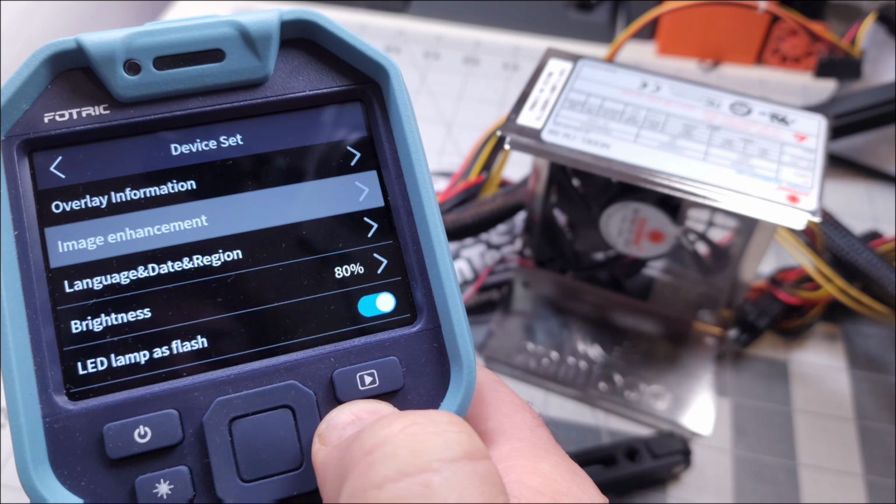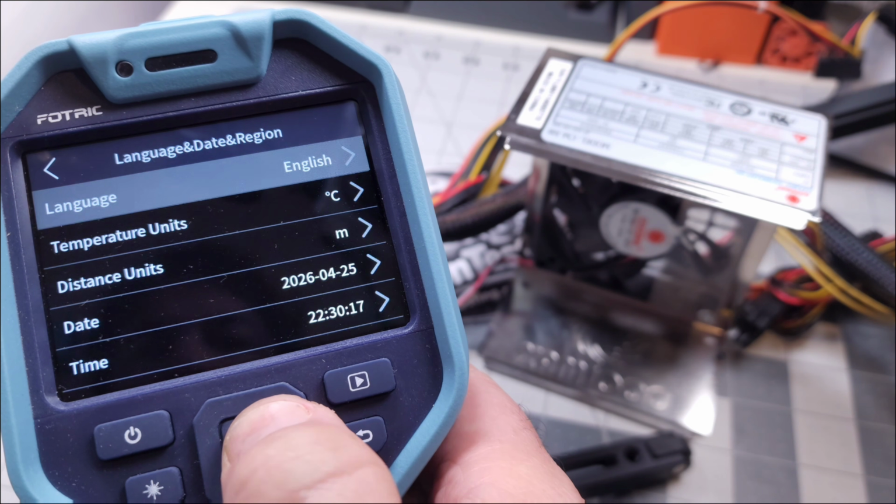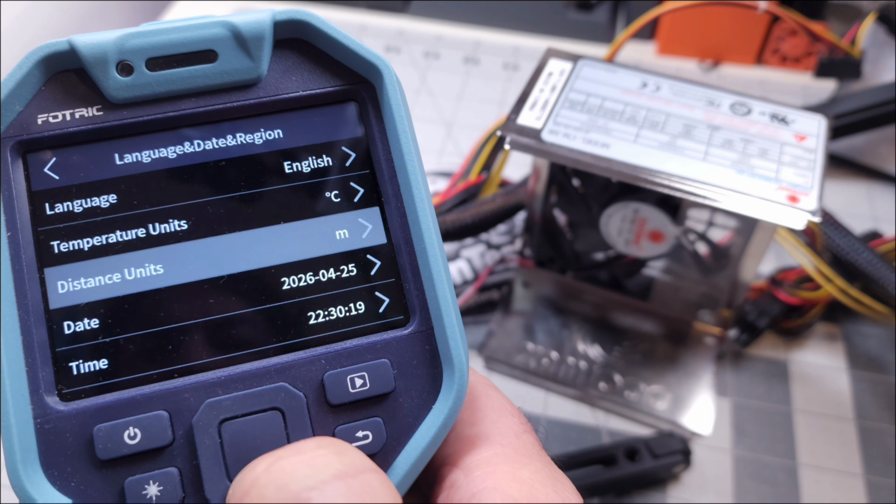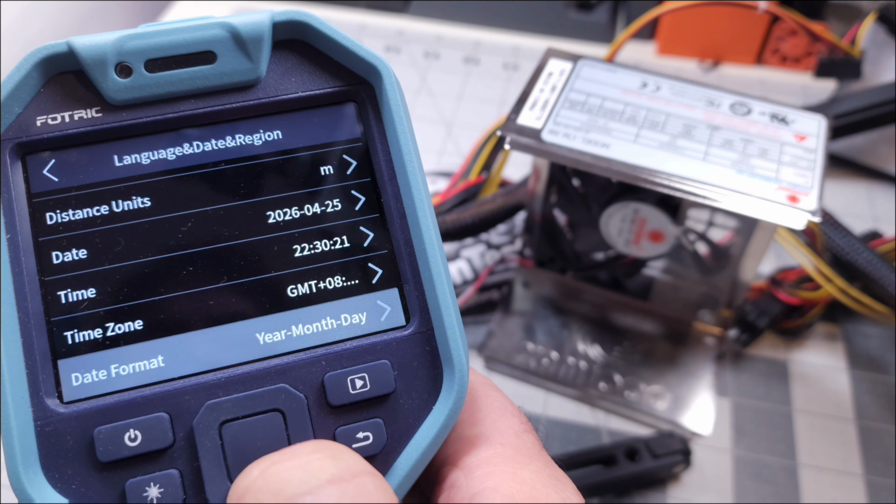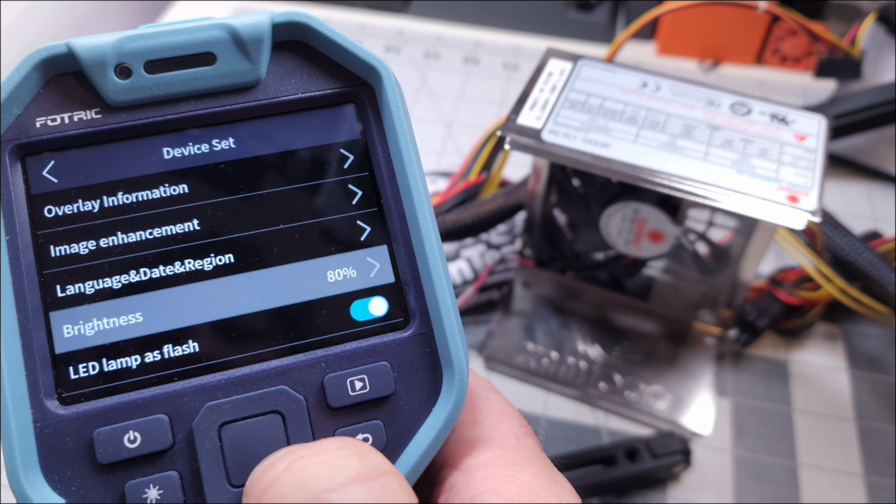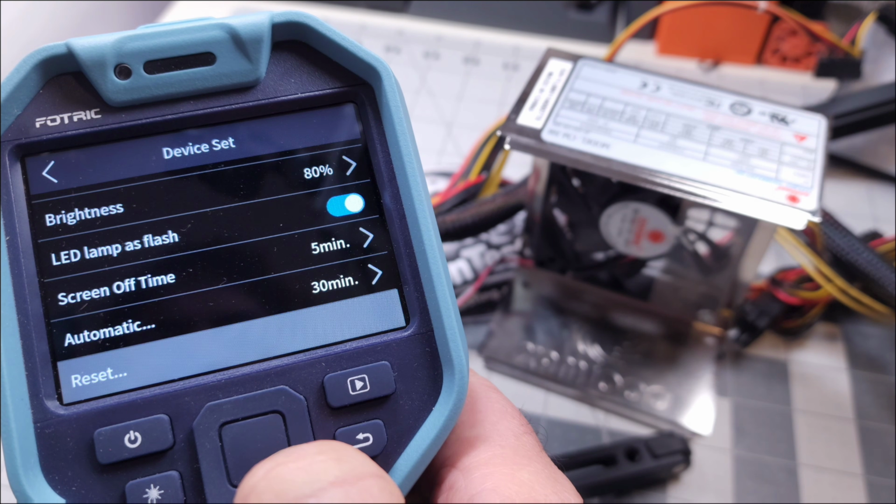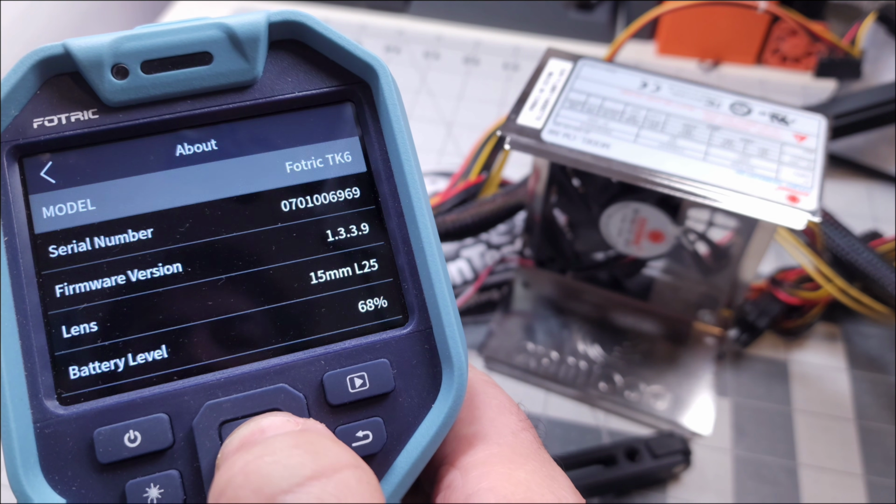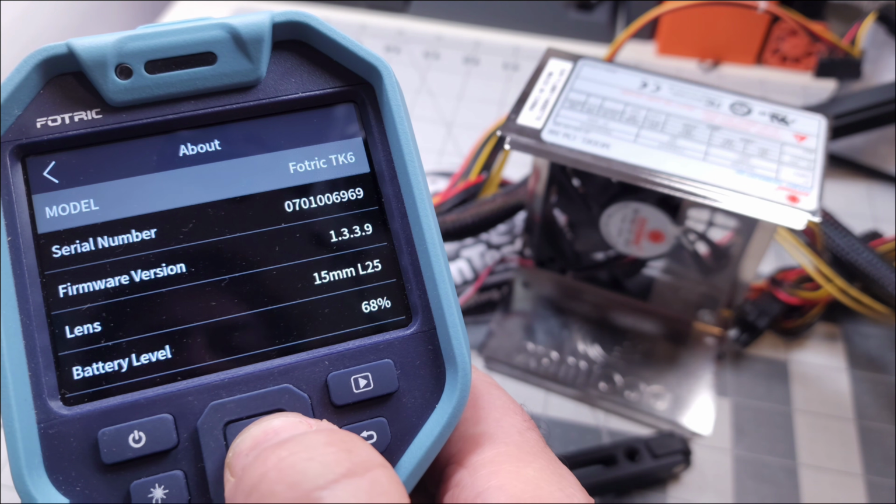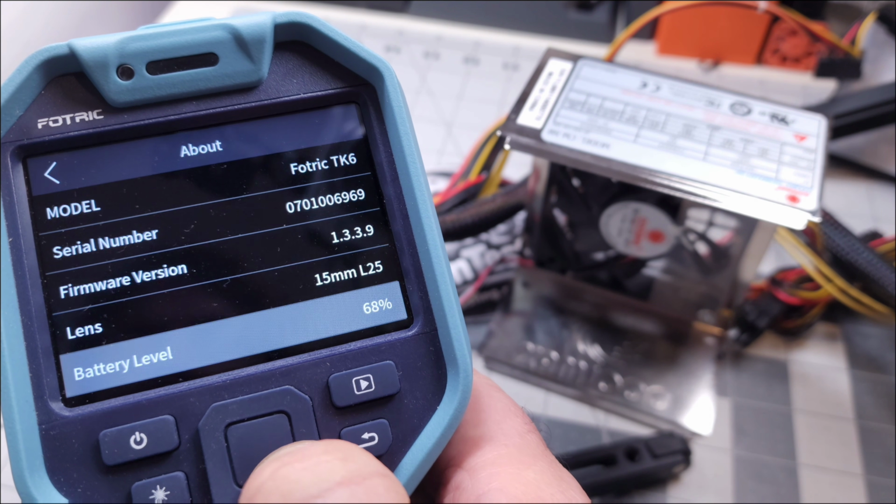Okay, let's take a look at some of the subsets of the menu. Here you have your image enhancements, your language, set right now to English, of course. You can change all sorts of things, date, format, the whole 9 yards. Brightness, we have it set to 80%. I find that plenty bright as is. Do the about, and here's the actual model number with the firmware. And yes, you can update the firmware as well.